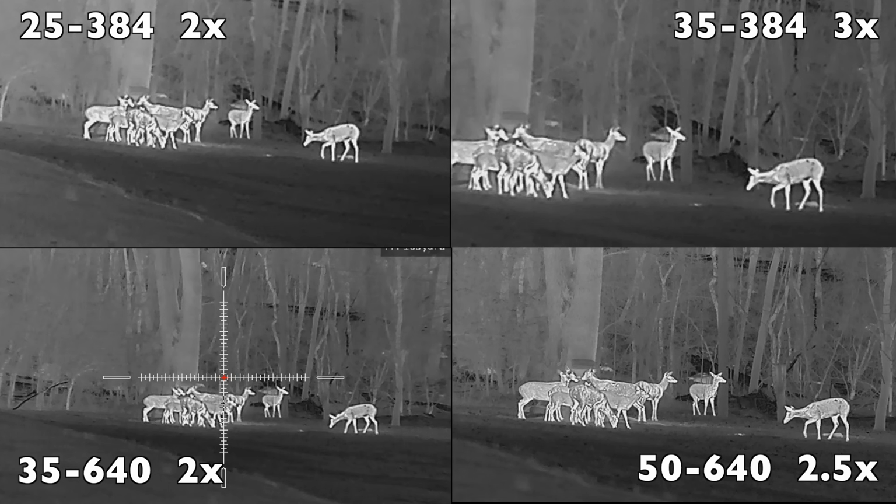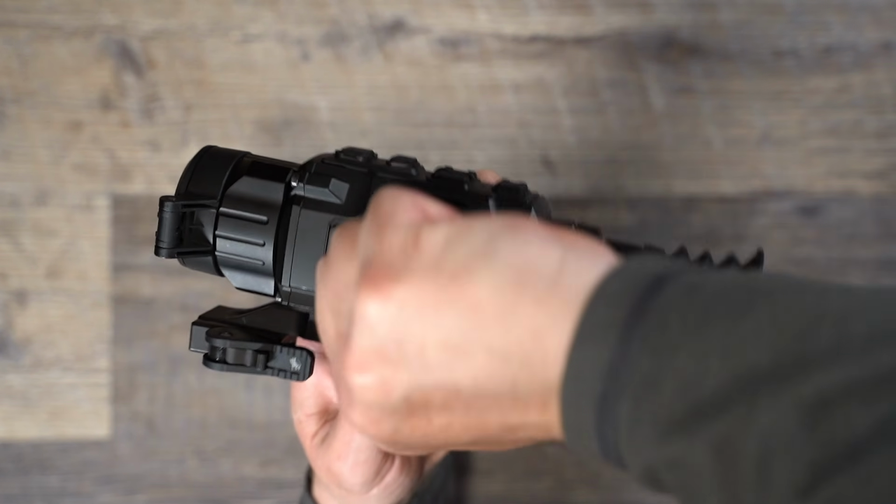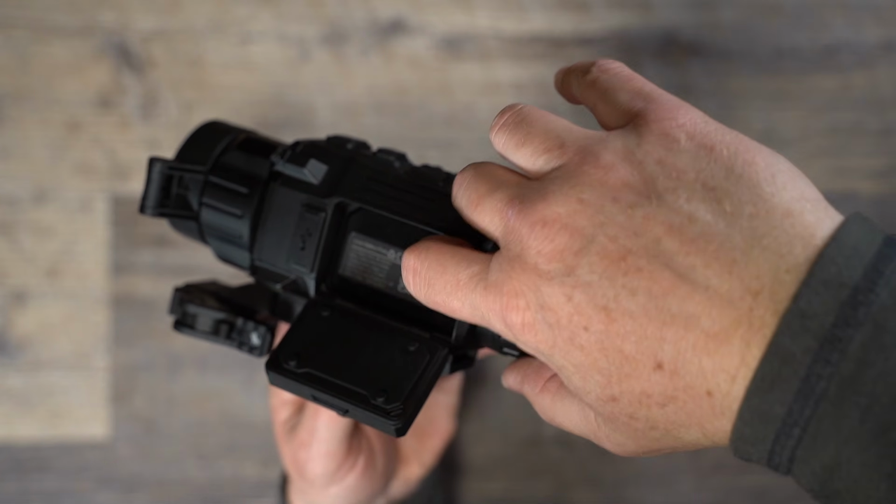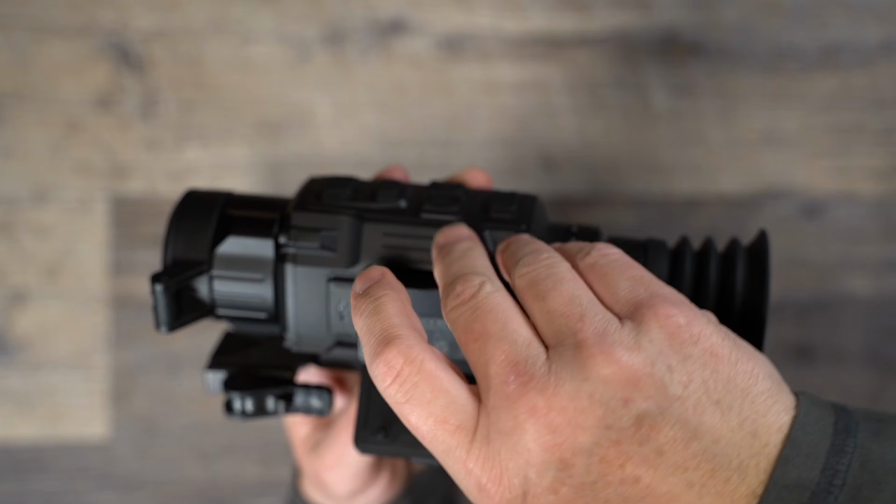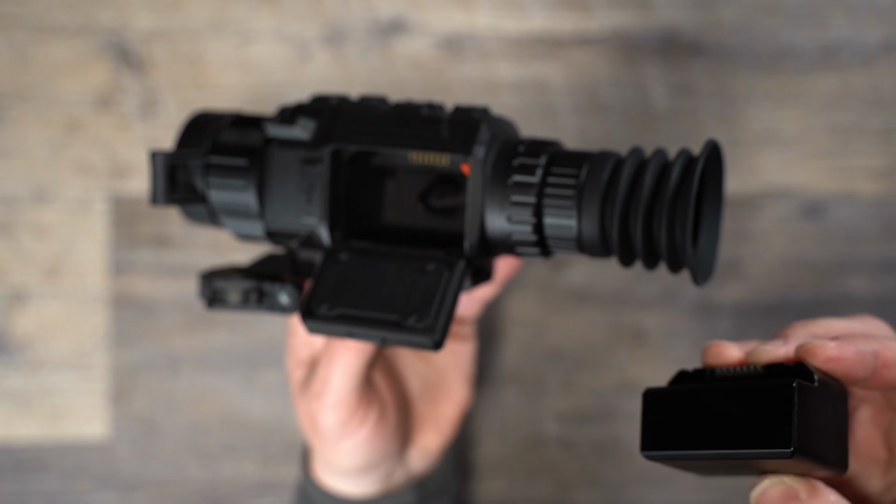While the image quality is very impressive, what might be the biggest improvement from the original Rattler is that the new V2 units now have a rechargeable battery with up to 11 hours of battery life according to AGM, and you get 2 batteries with the unit.